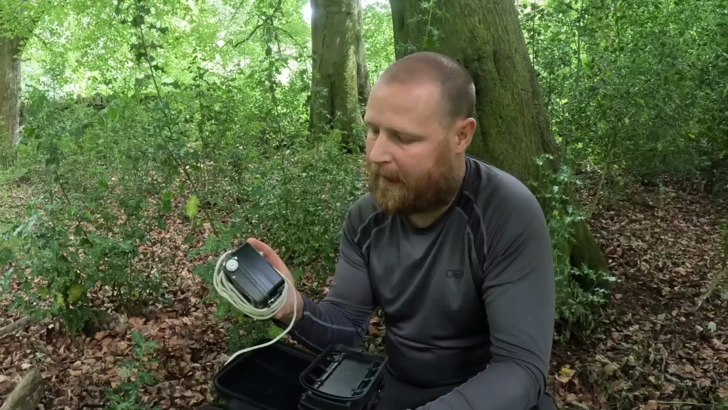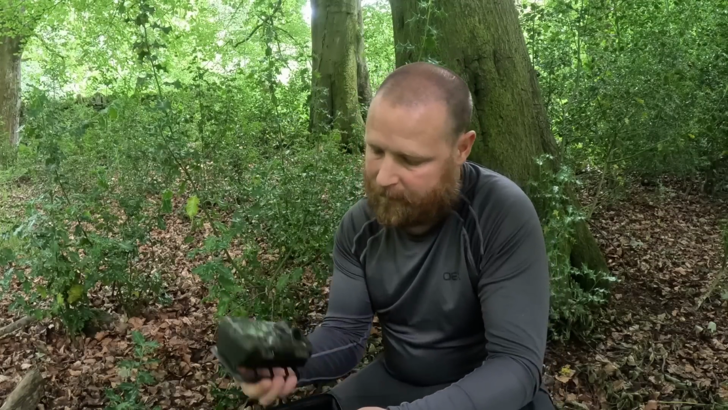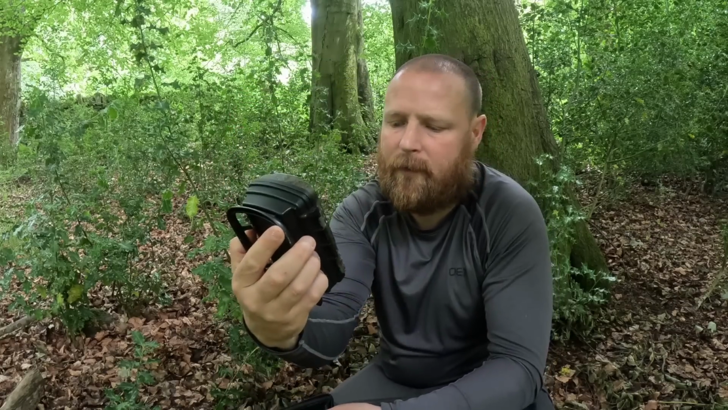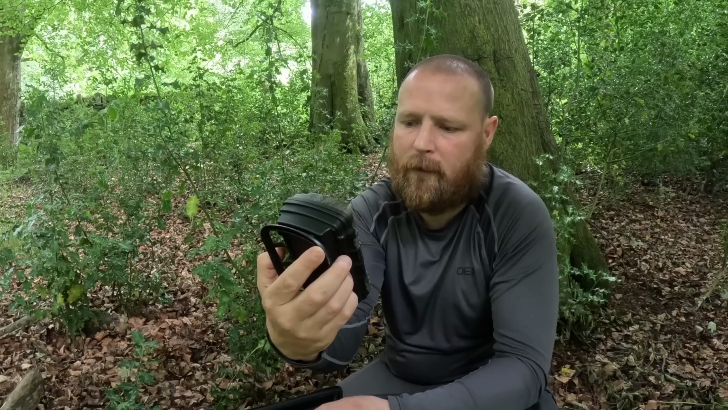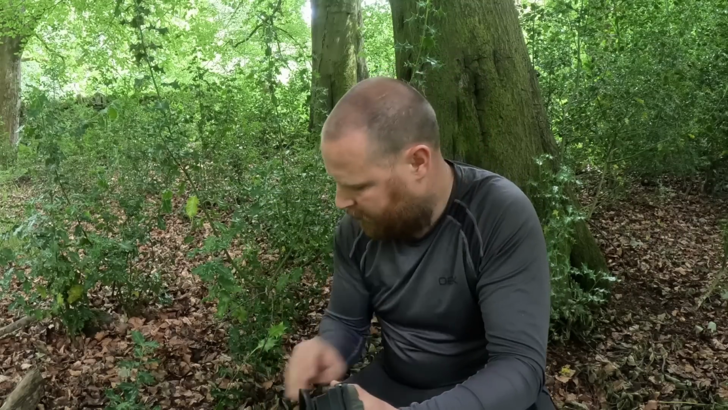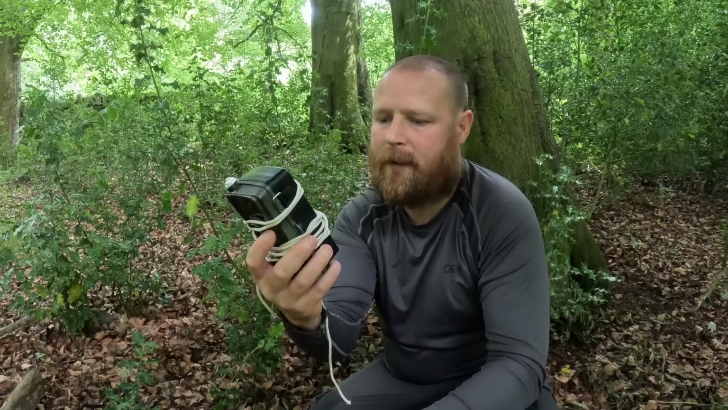So this one, I can't remember the name of it. I've had this one for a long time. And same with this one here. Oh, it's a Victorious. Really good cameras. This one's a really good camera. I can't remember the name of it. I'll have to try get some information about the cameras next time I use them, and then we can know which camera. Got all my batteries on the inside, everything's set up. All I need to do is attach it to the tree now.